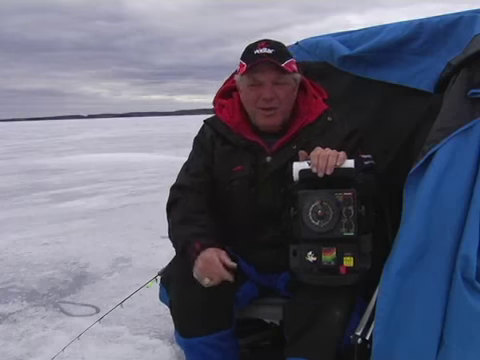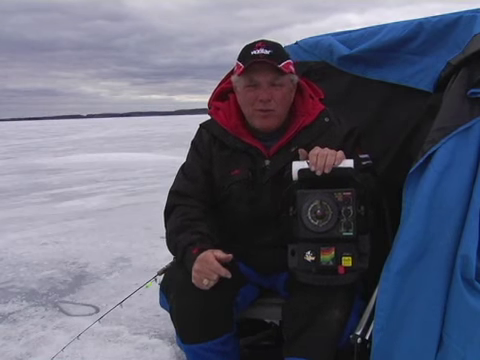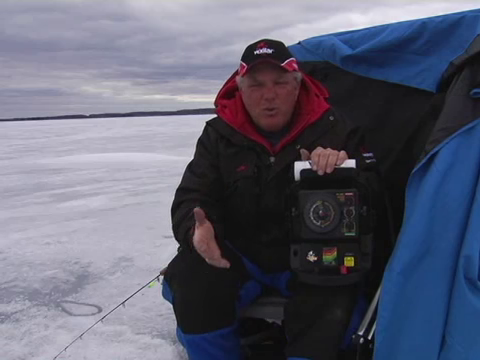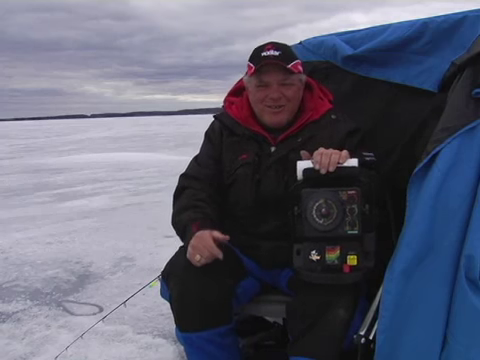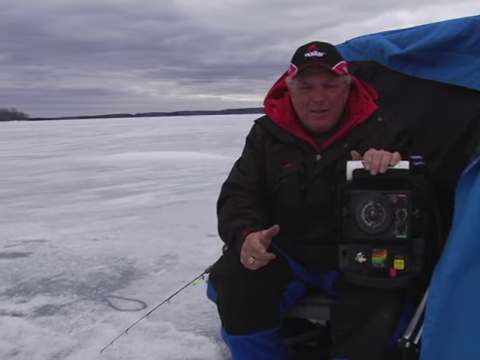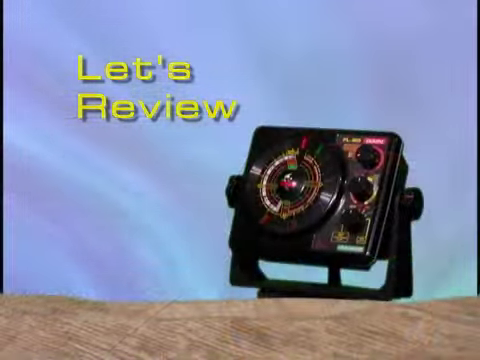Well, there you have it. You are now ready to master the 3 control knobs on your Vexilar FL-20. With this knowledge, you will be able to effectively fish almost any situation. Well, it's time for me to stop talking and actually start fishing. But first, I want to again review the 5 steps to set up my Vexilar each day one more time.